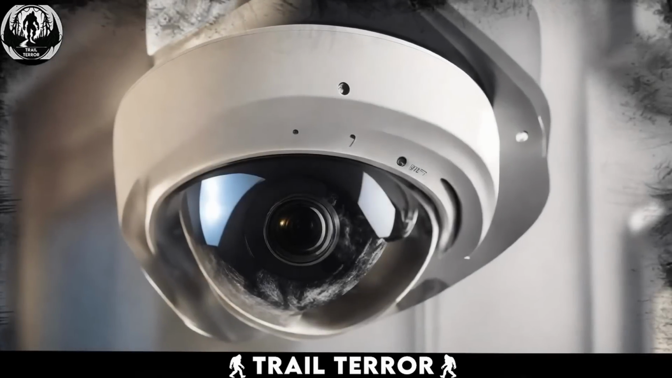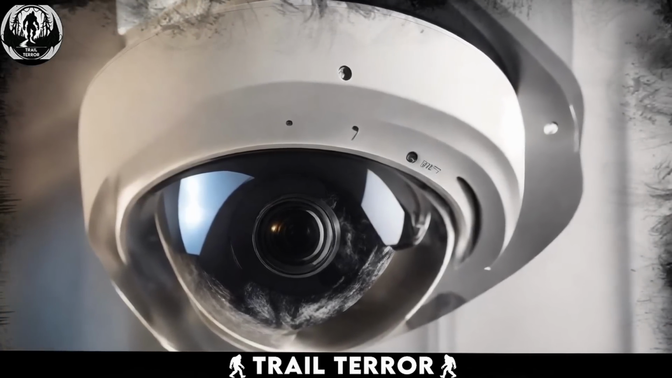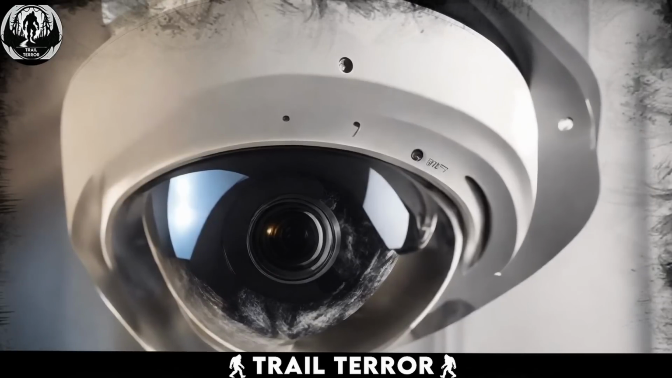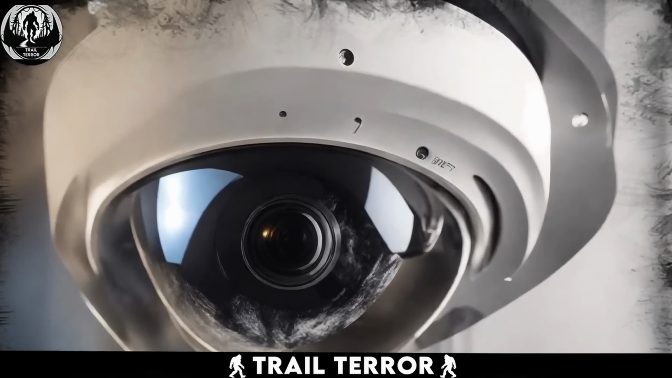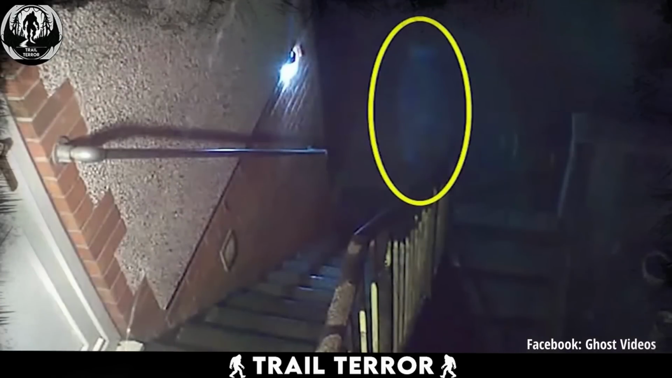Security cameras are supposed to give us peace of mind, watching over us all the time. But in the dead of the night, sometimes they capture things that do the complete opposite. Things that leave us terrified, like this one.